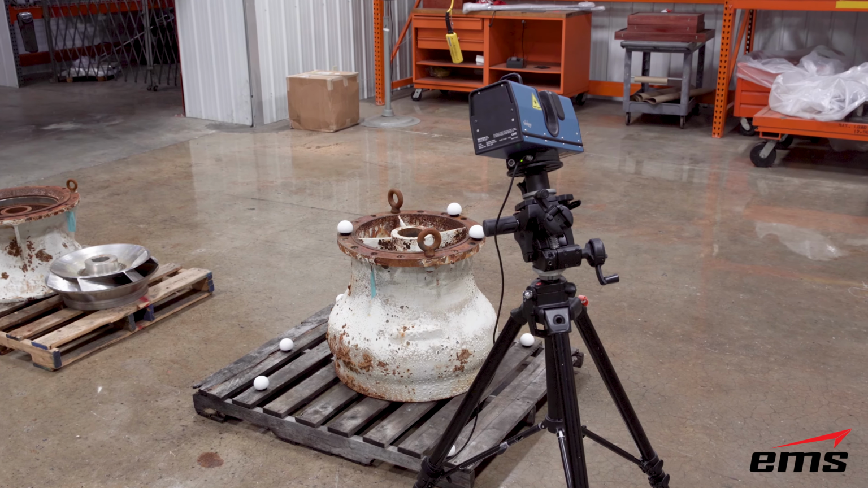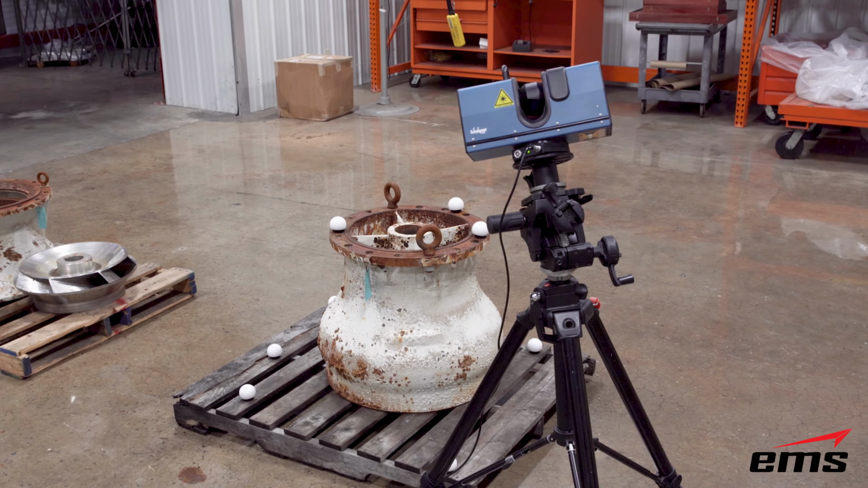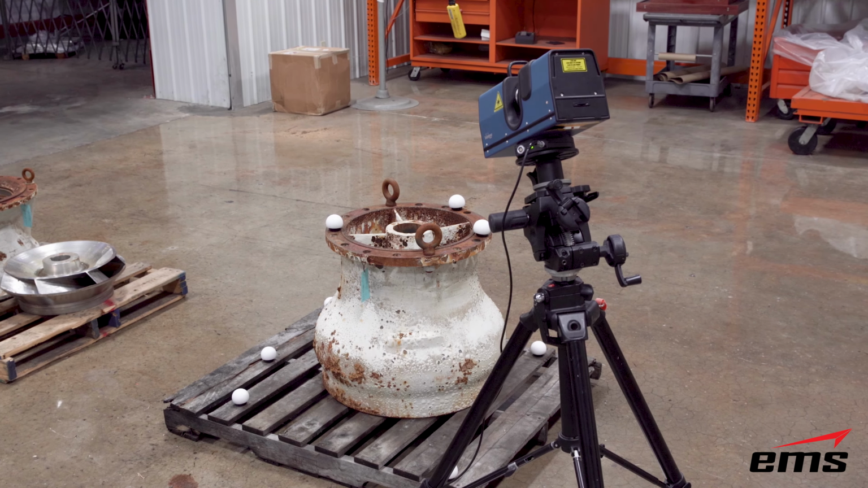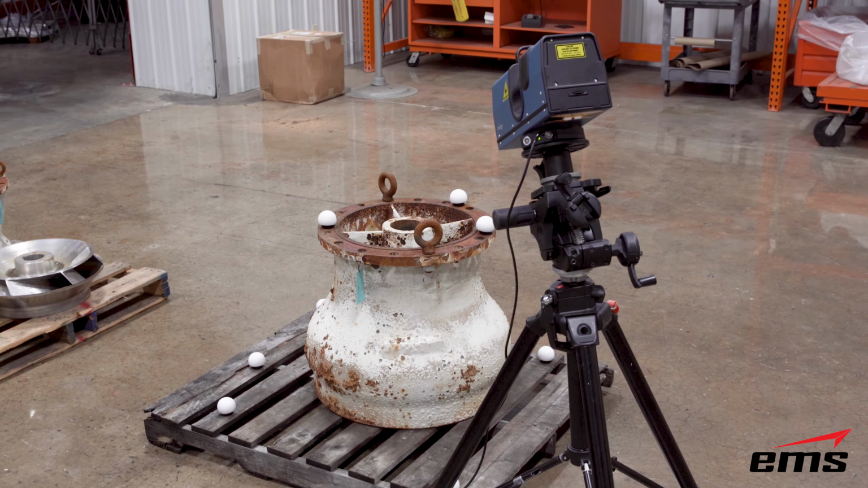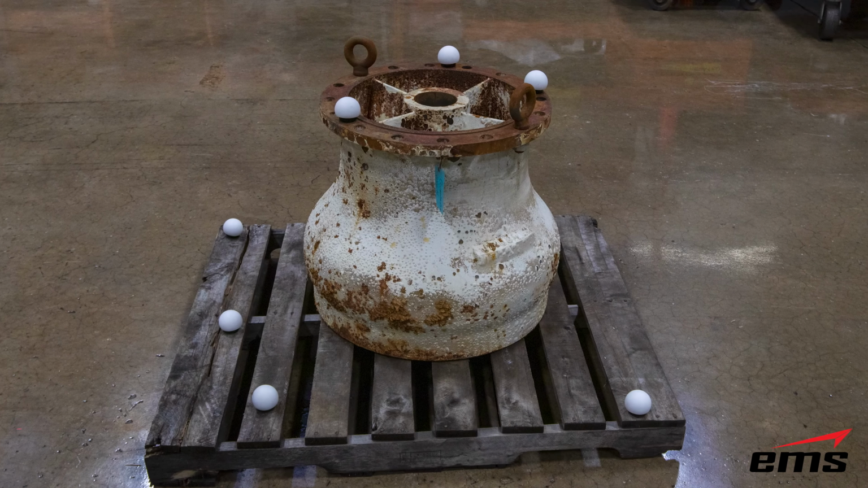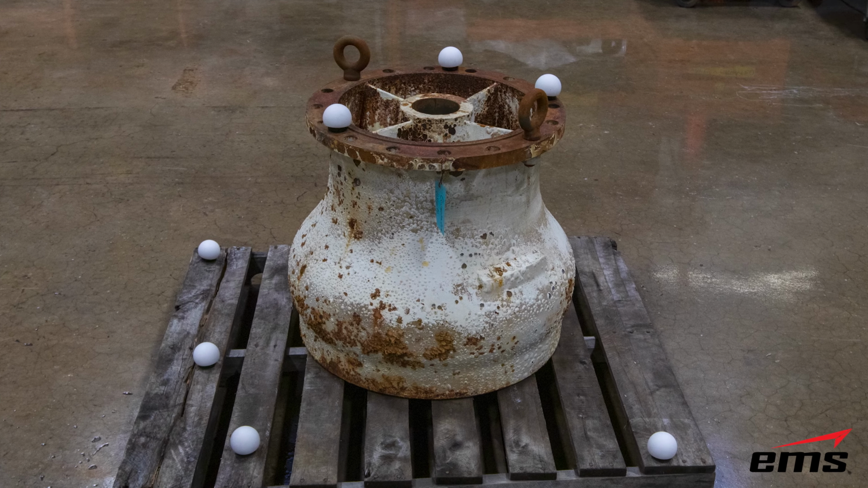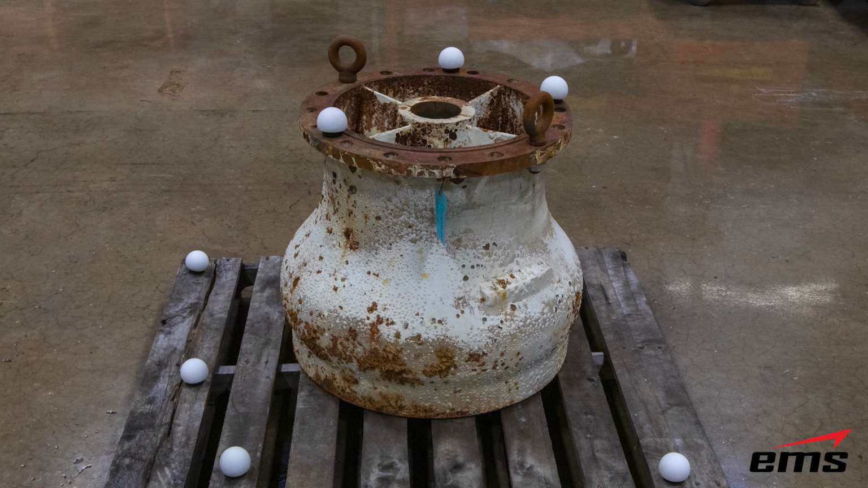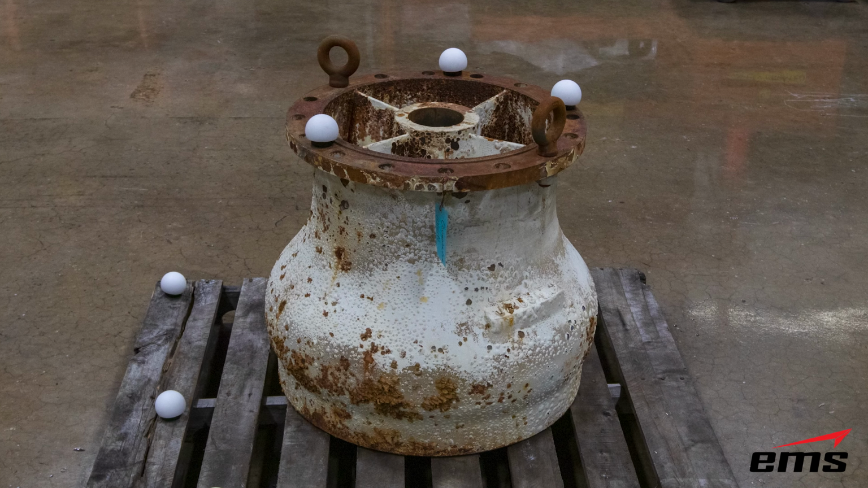And there's a few different methods to do that. In this example, we're going to use spheres to align the data. And spheres, no matter which direction you scan a sphere from, it has the same center point. And as long as you have at least 3 spheres in each scan, you'll be able to align all of those scans by those center points of those spheres.